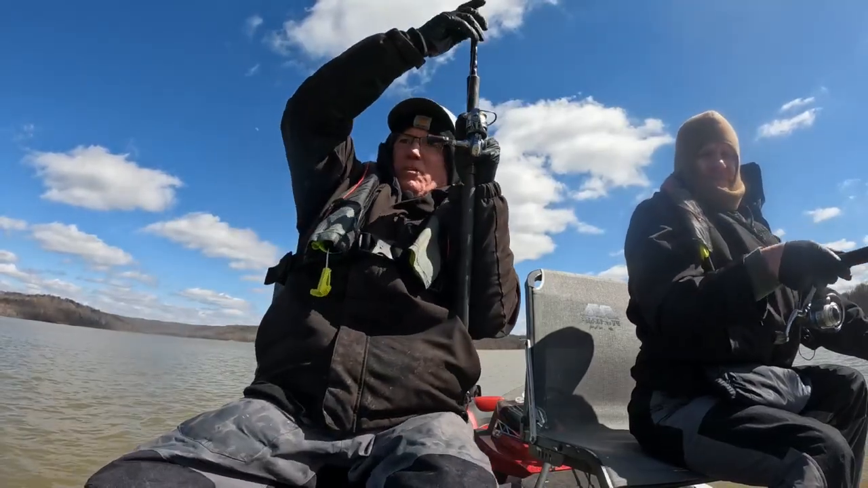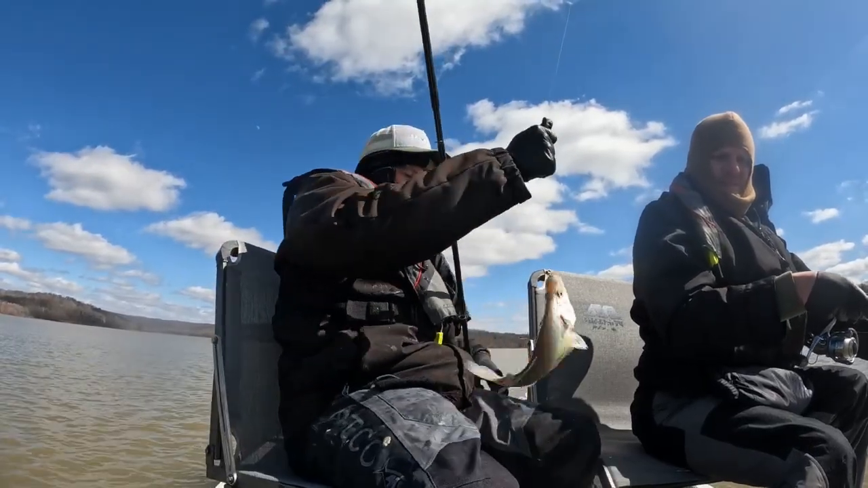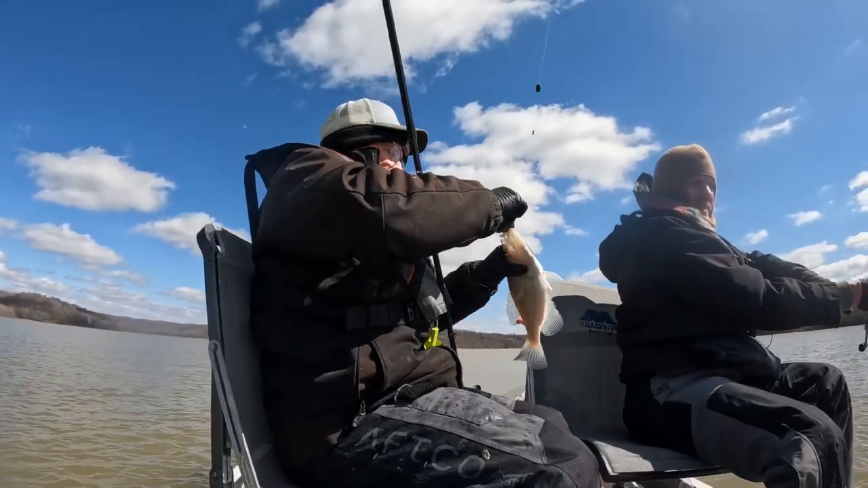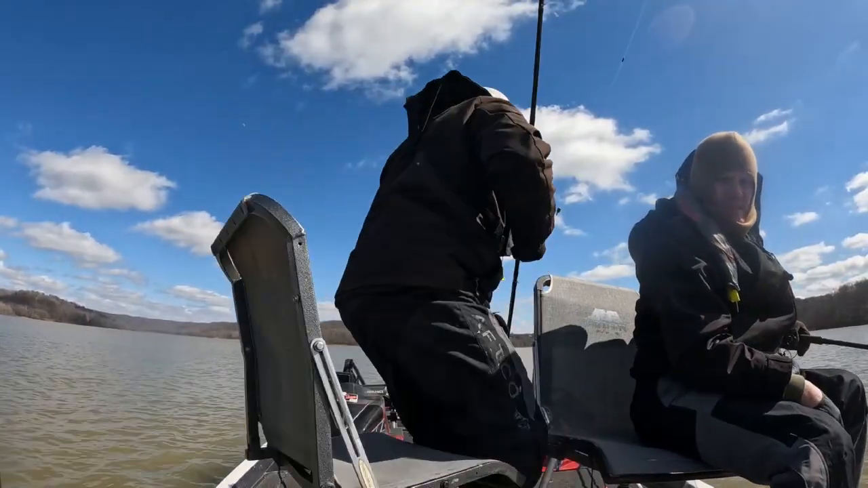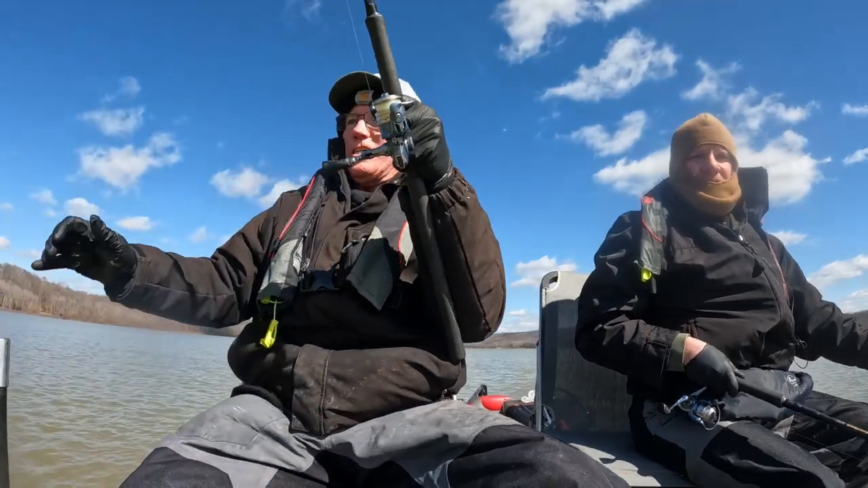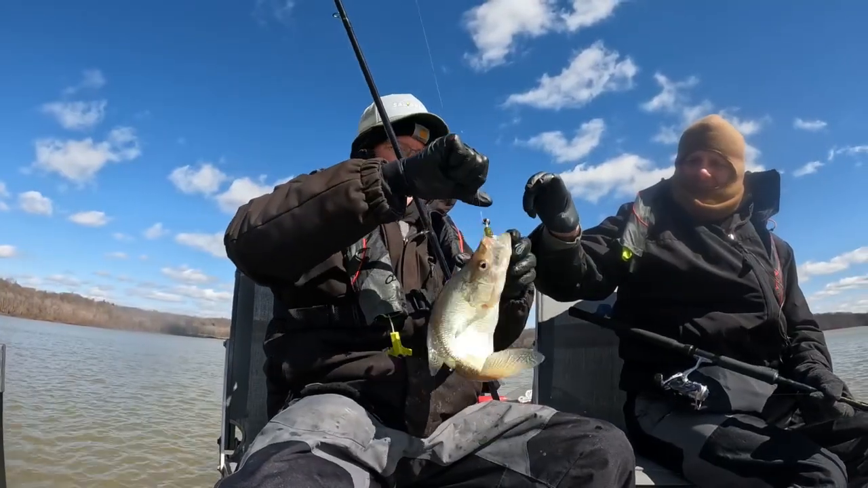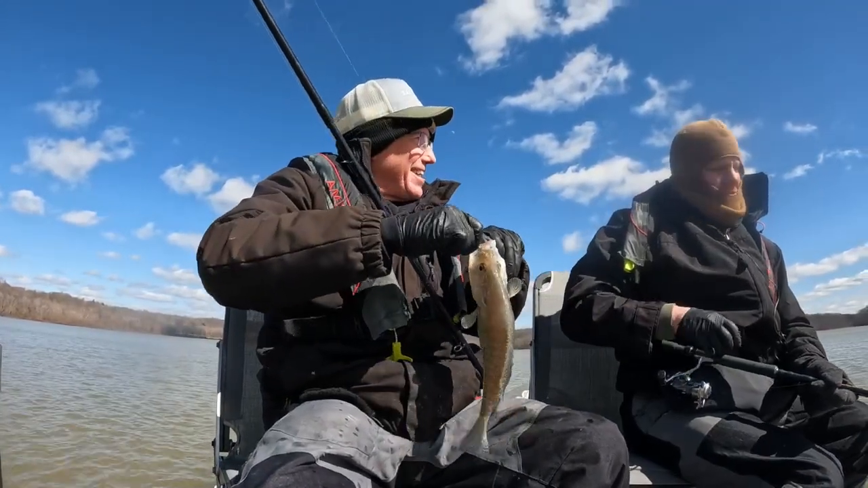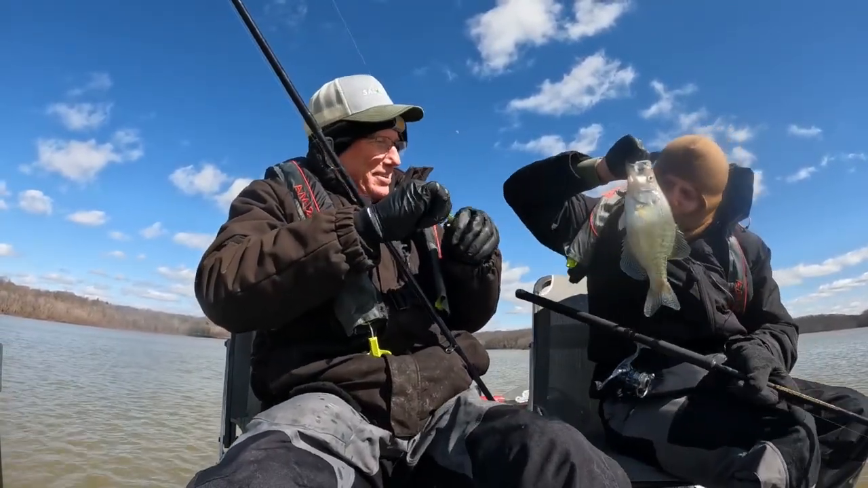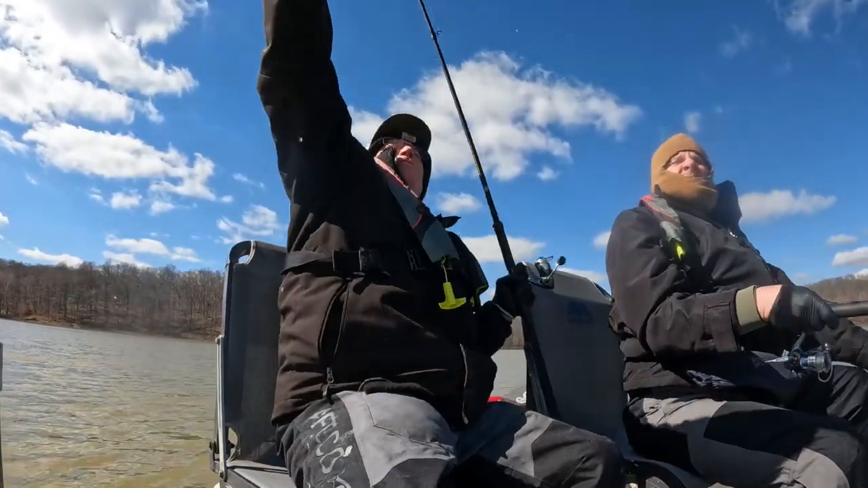Good fish. There's another one down there deeper. Get on him. You're past him. Yeah. There he comes. Got him. Did you get him? Oh yeah. That's a good one. Nice. You got to get the fish scent on you or what? I'll let you take him back there. There he comes. We got him. Oh, that's a good one.